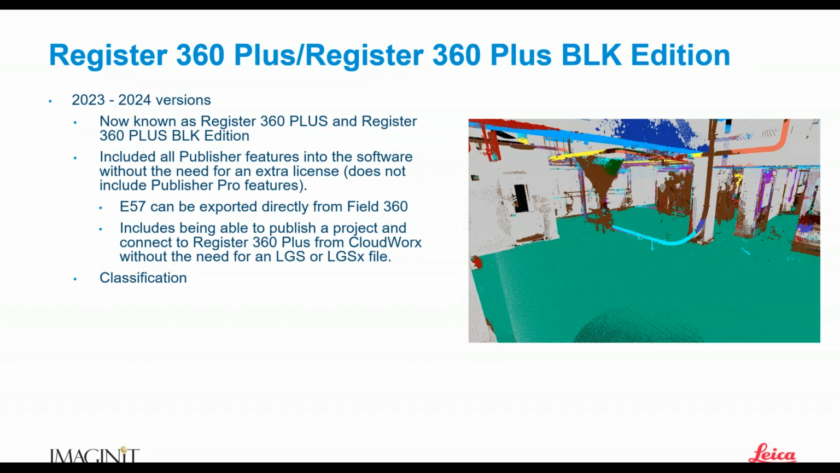We can then separate out those classes to help with cleanup. We can export only a single class. For instance, if you've scanned outdoors, maybe a parking lot, you can run the classification and classify all the trees as vegetation, the grass as vegetation, and classify pavement, and then take that pavement into something like Cyclone 3DR and create a surface of just that pavement.